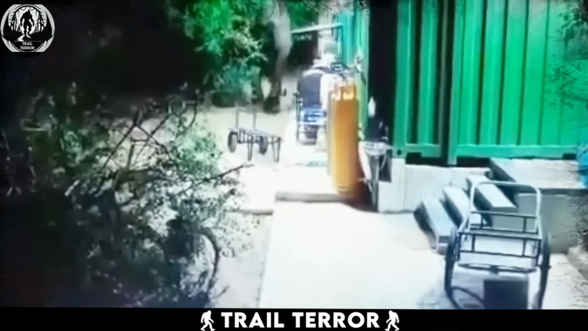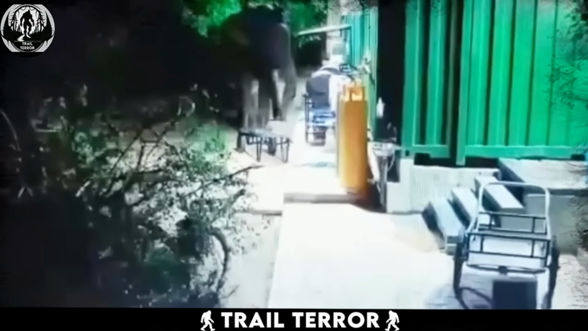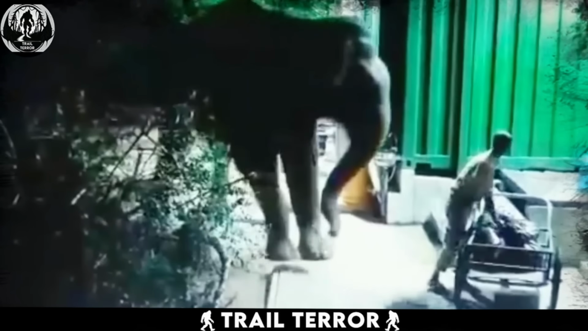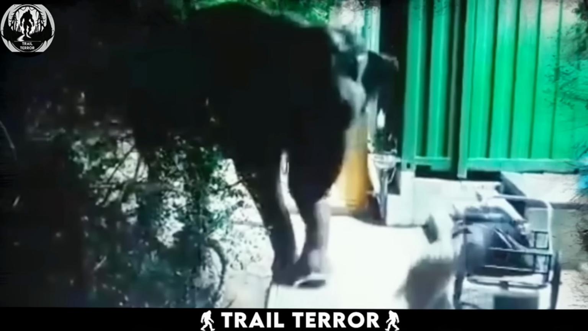Suddenly, an elephant appears, casually strolling around the factory grounds. Unaware, a worker comes out to dispose of some trash. As he turns around, he comes face to face with the elephant. He's understandably startled, stumbles, and dashes away to safety.